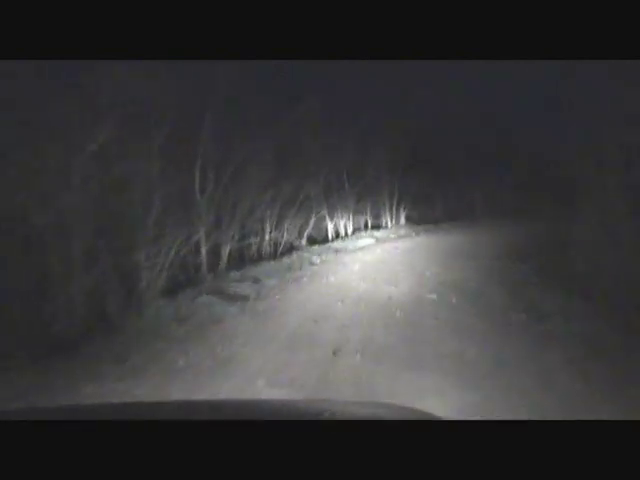We just passed the cave where we spotted the one Bigfoot. Right now we're just past the area where I pulled a small footprint. It was about a size 9, but it was right in the middle of the road.